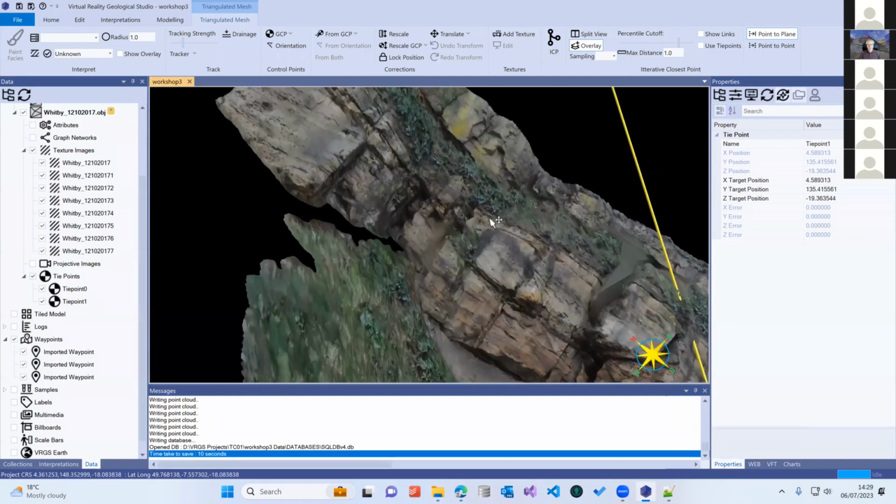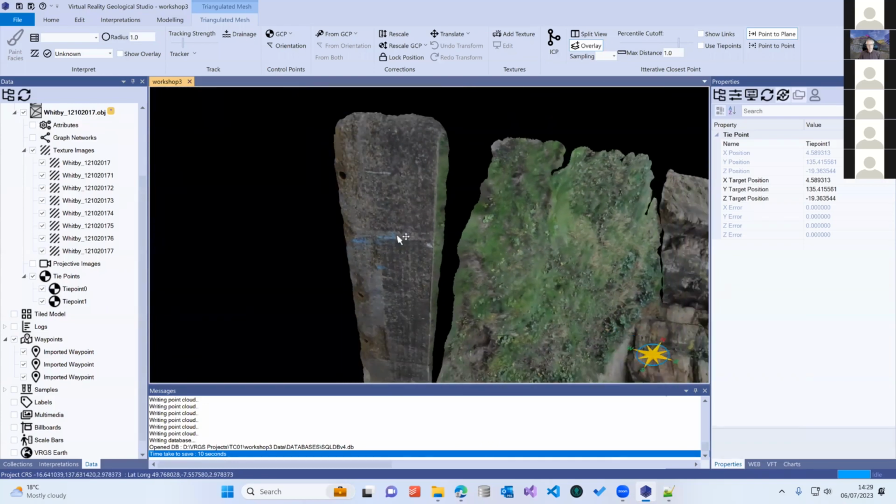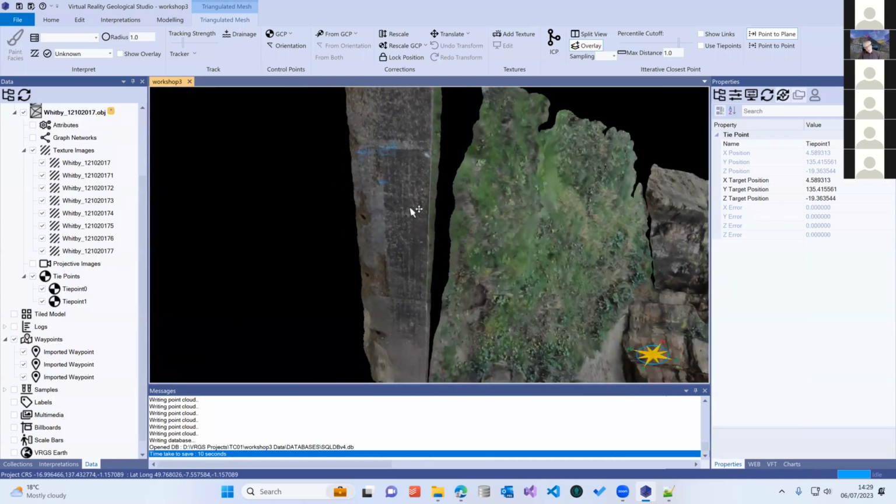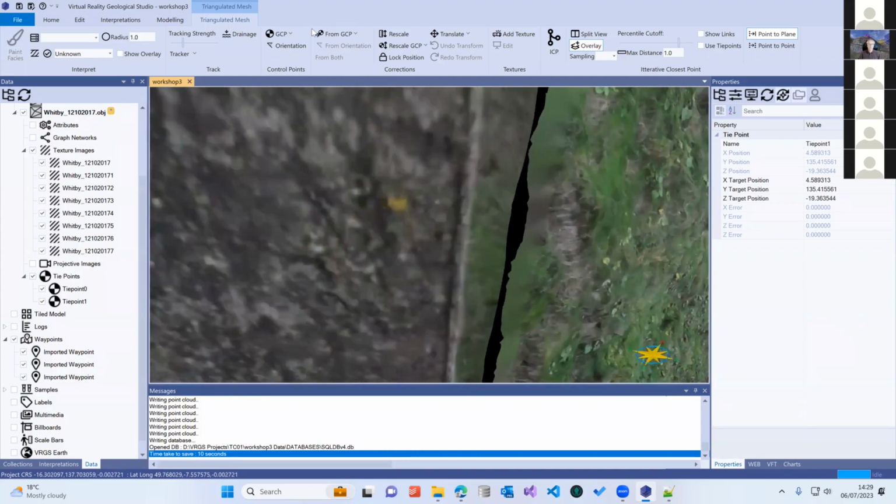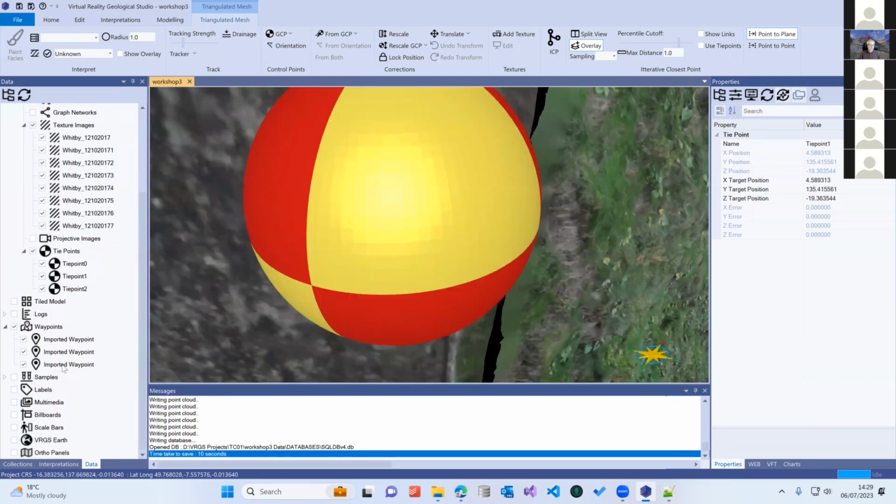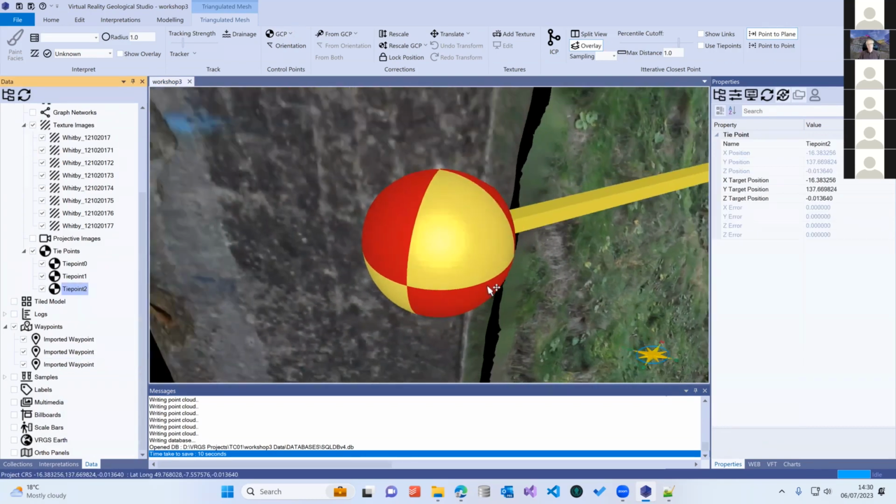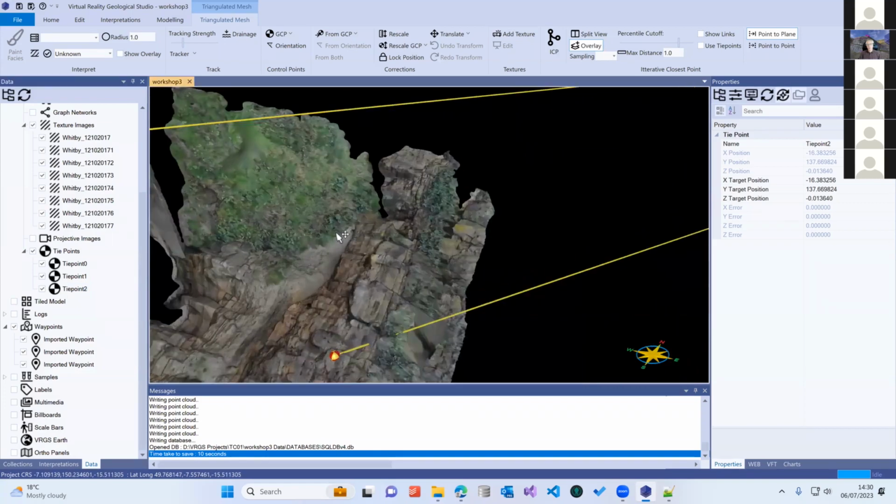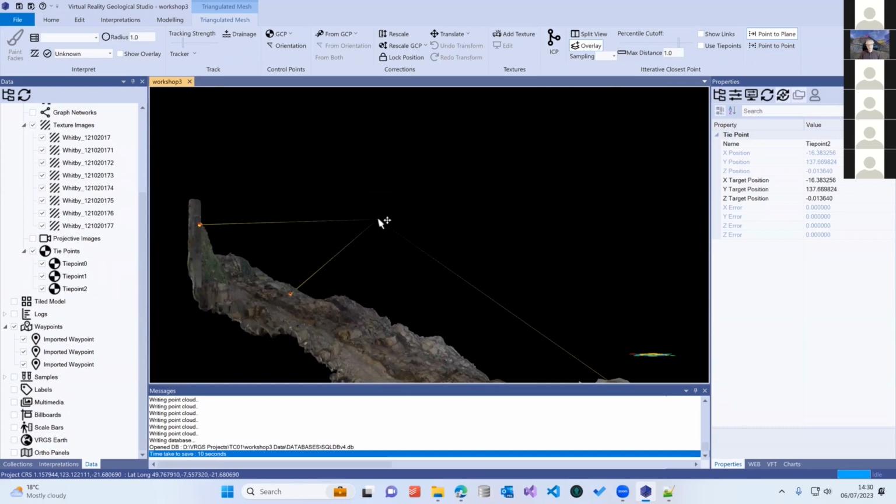And then finally, we have our last target point. To actually georeference a data set correctly, you need at least 3 control points. And I know my last one is here. So do copy position and then paste target. And there are 3 control points in, and our error vectors heading off to our actual real data over here.